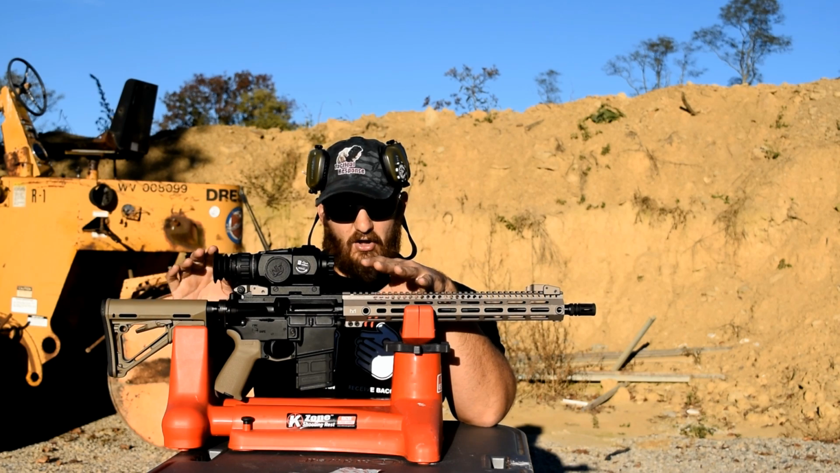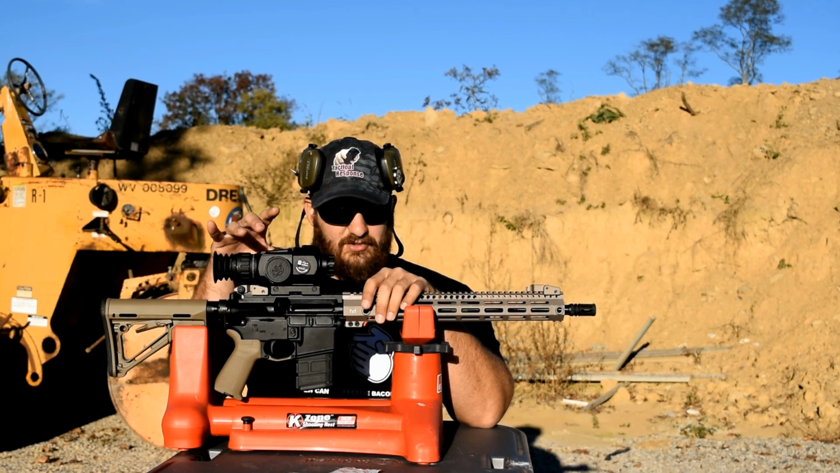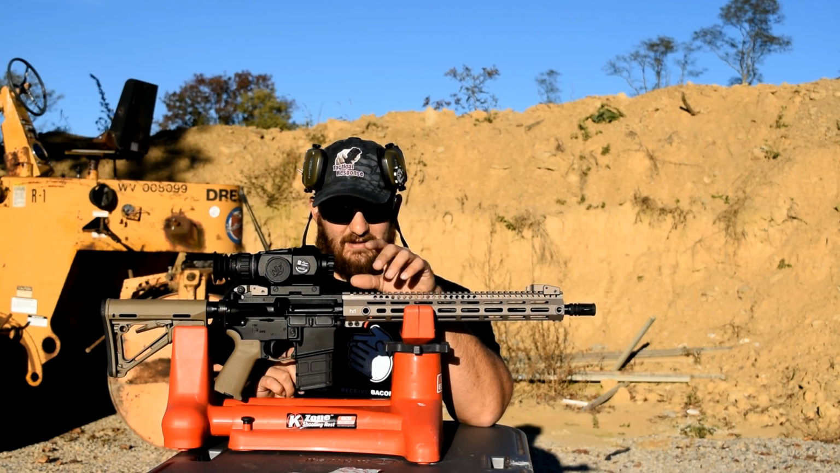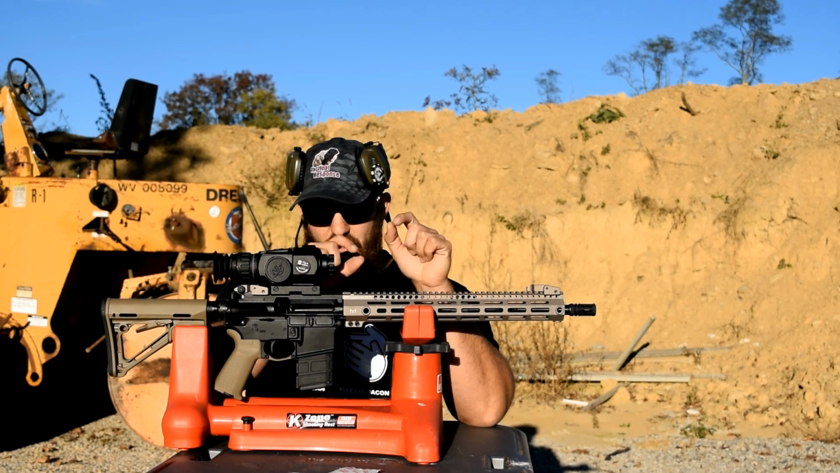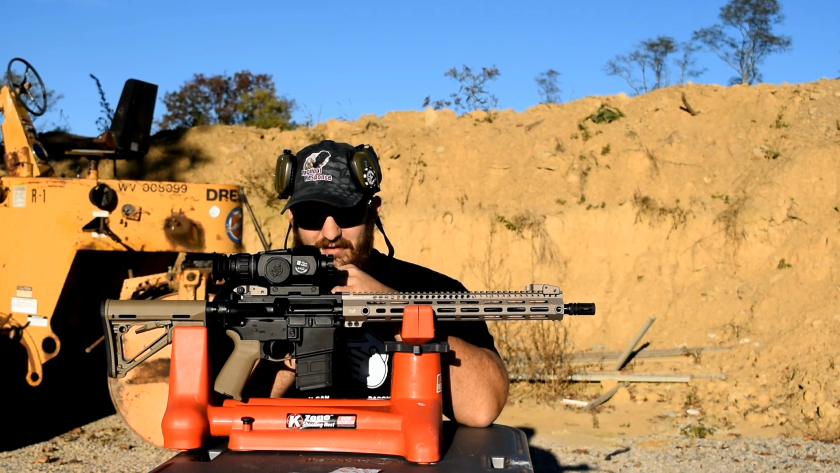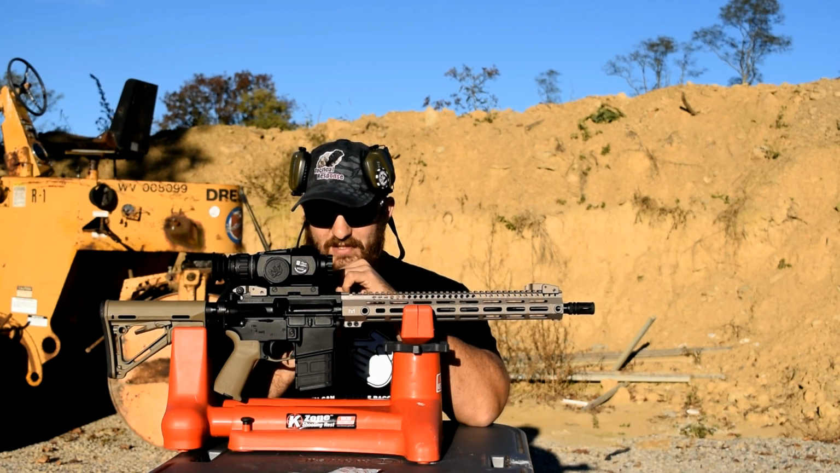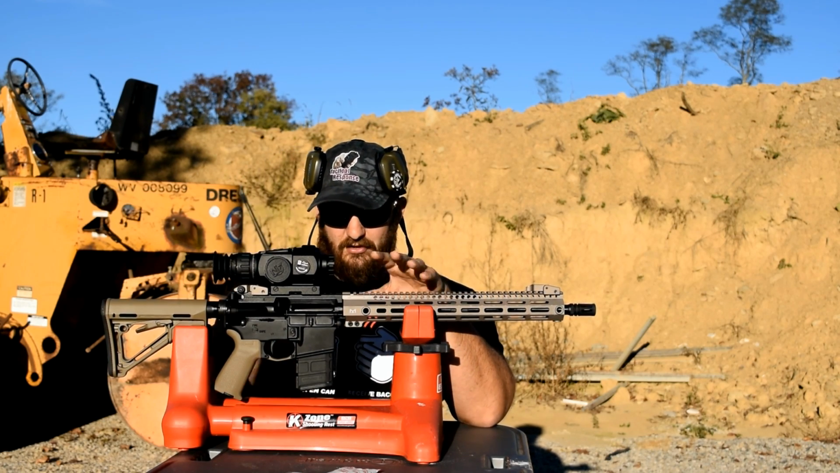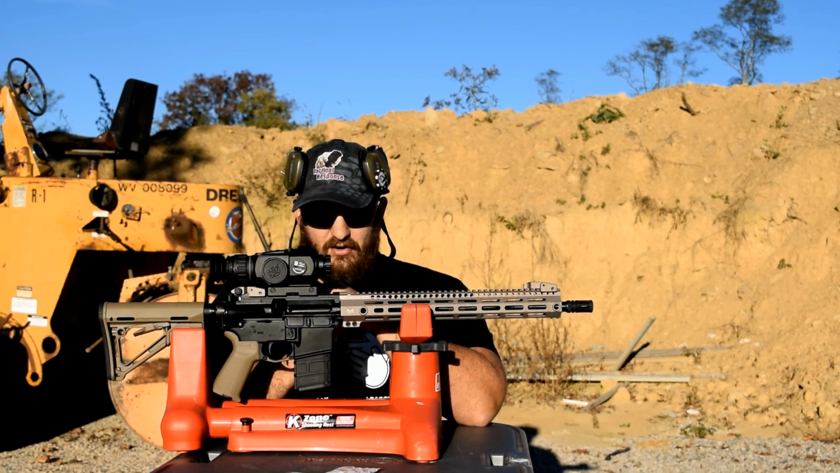It's very simple. All you do is shoot one round, and because this thing is recording all the time, you can basically mark where your round hit on your target and then move the crosshair to where you want the correction to be and shoot a second time, and you should be zeroed. I did that on this thing, literally 2 rounds to zero this optic at 25 yards.